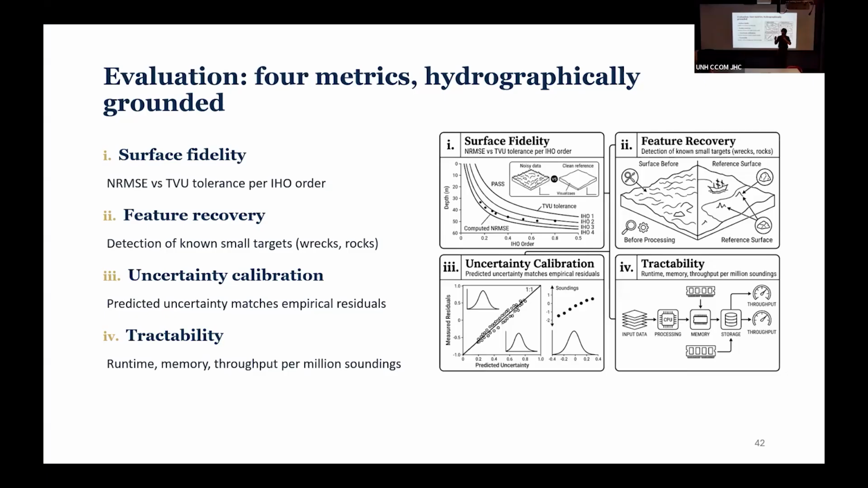Feature recovery, this is more of a target detection sort of metric. Uncertainty calibration, to make sure that the uncertainty that our algorithm is giving is explainable. For example, if you're saying you're super precise here and the uncertainty is 1 centimeter, but the inherent uncertainty of your data is about 10 to 20 centimeters, something's wrong there. Tractability: we want to be able to test these in a controlled environment to show this algorithm takes this much to run, this algorithm takes this much to run, this is how they compare, and how they classify, etc.